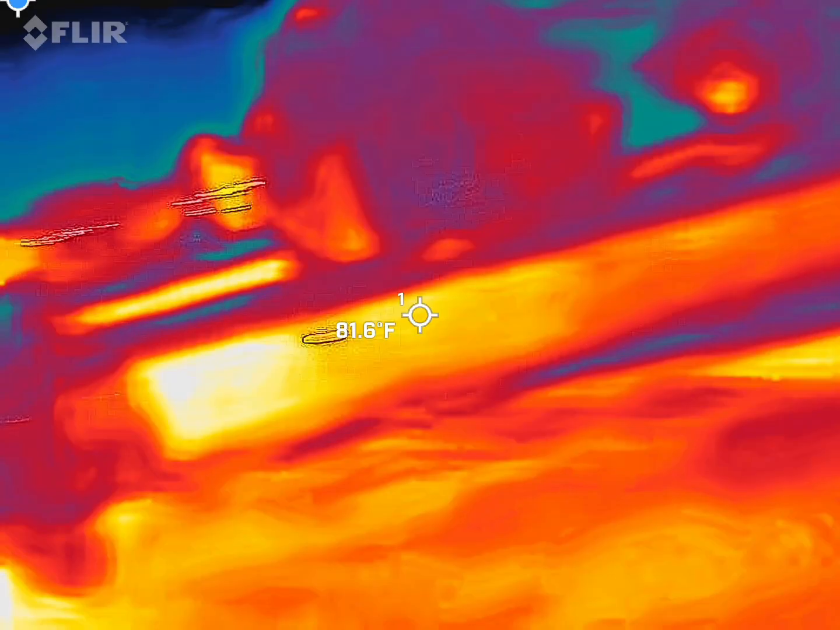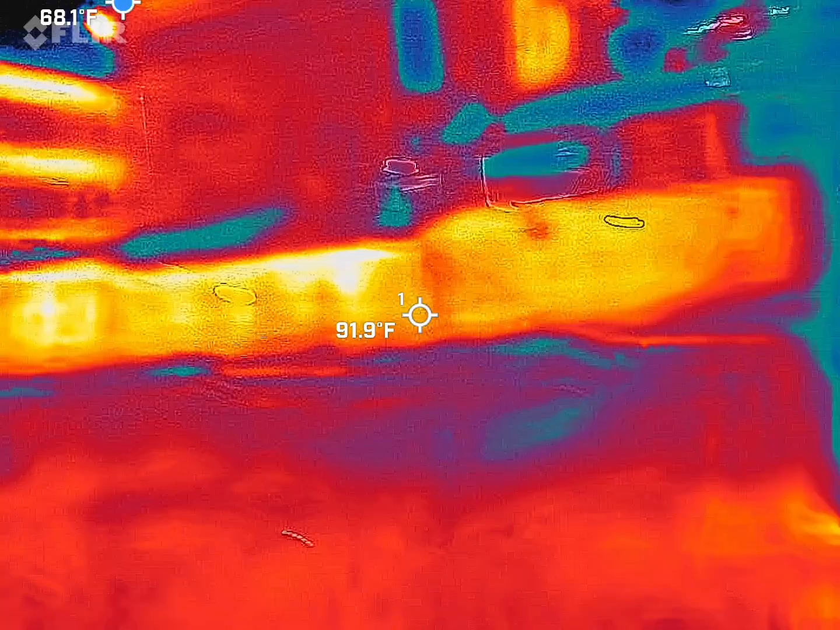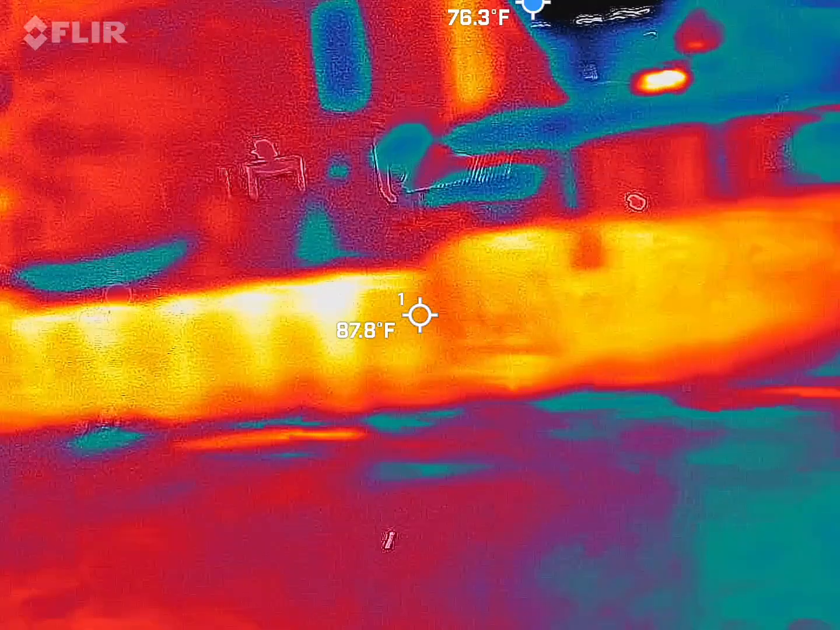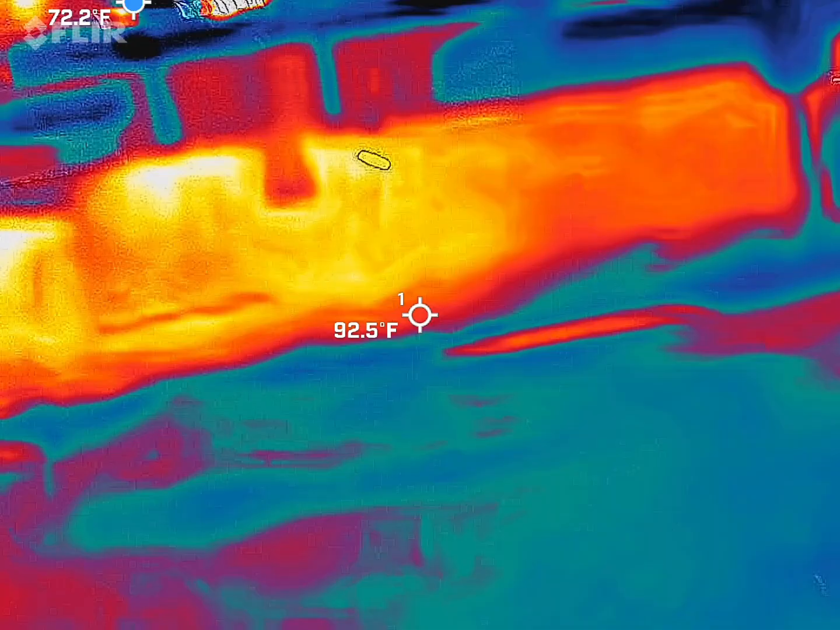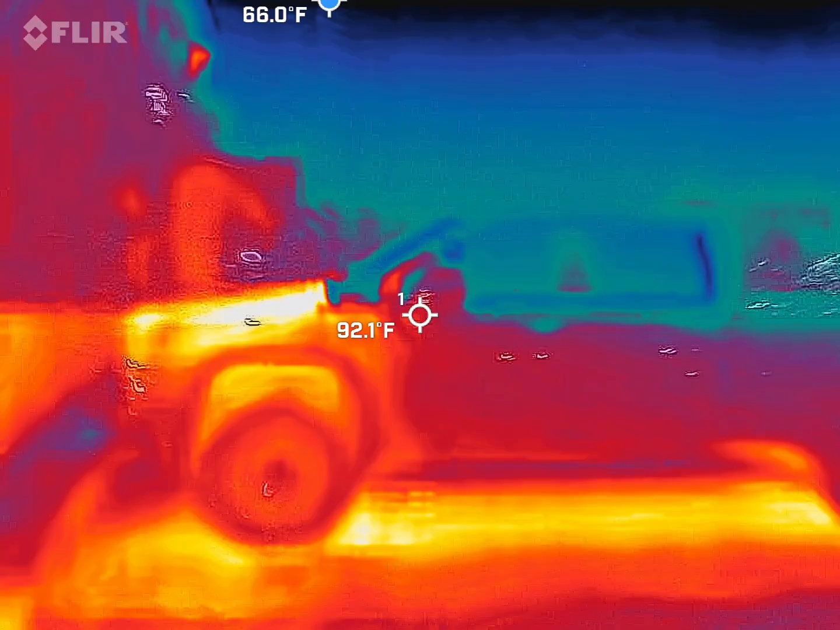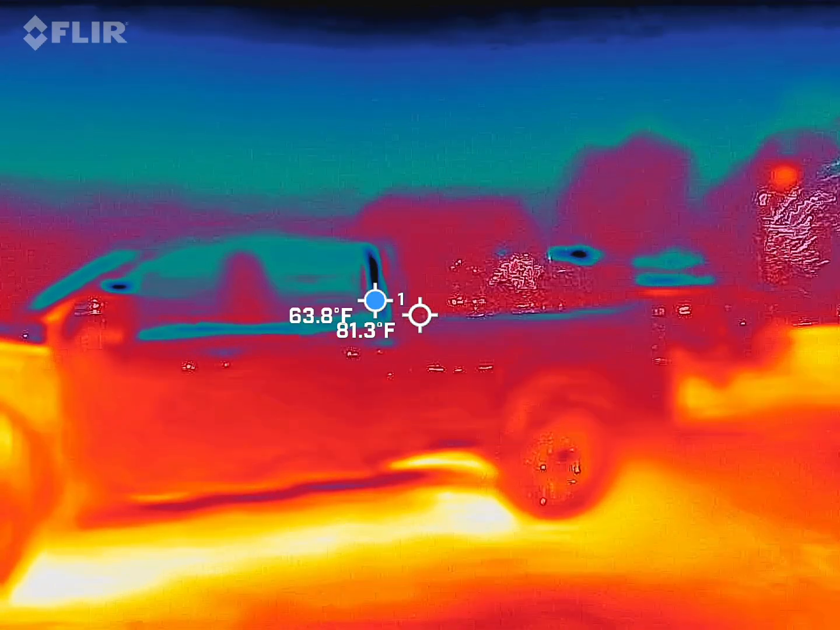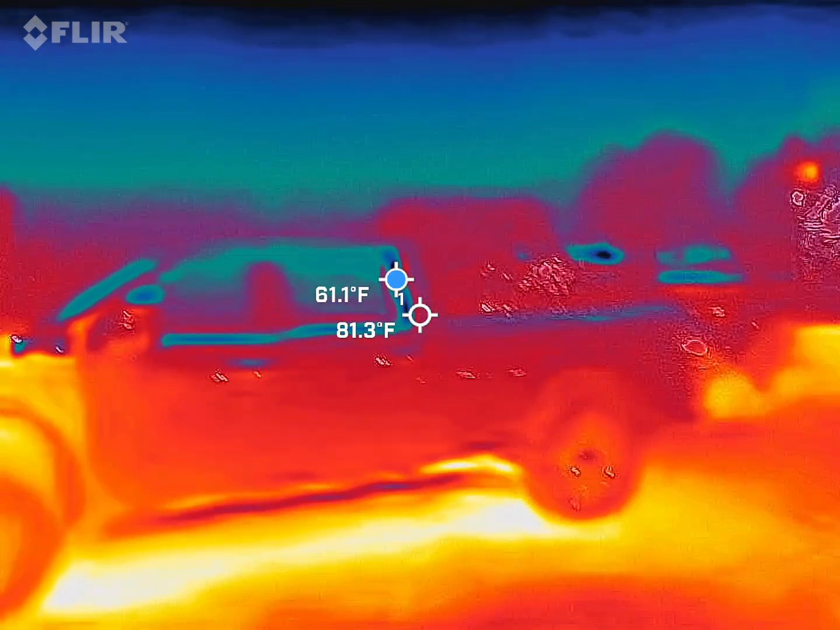Yeah, I was standing over here. Is the motor still warm? I don't know. I was standing probably about here and doing scanning. If the motor's warm, yep, he had the air conditioning running and blowing right on him. Yeah, because that's at like 63, but like I said, on the other side it's 72.